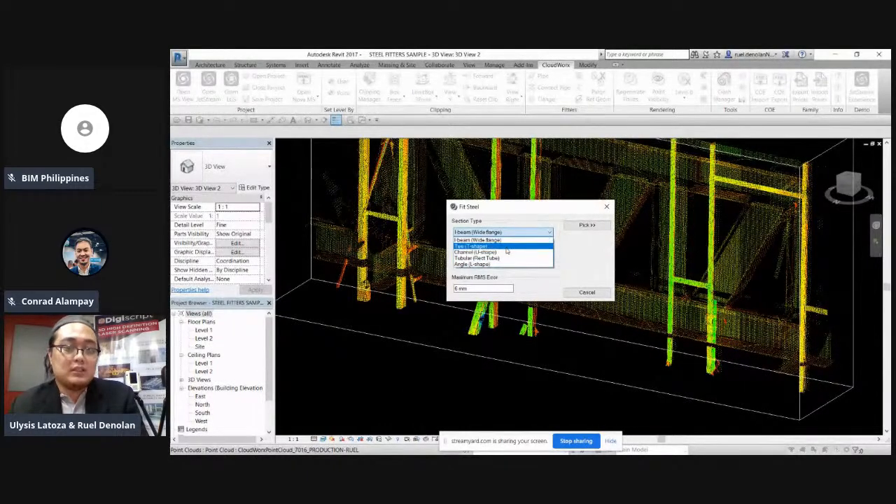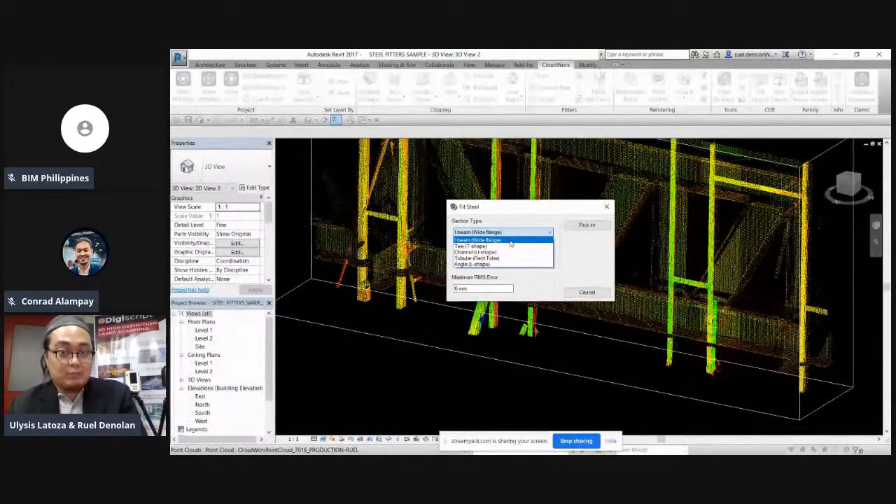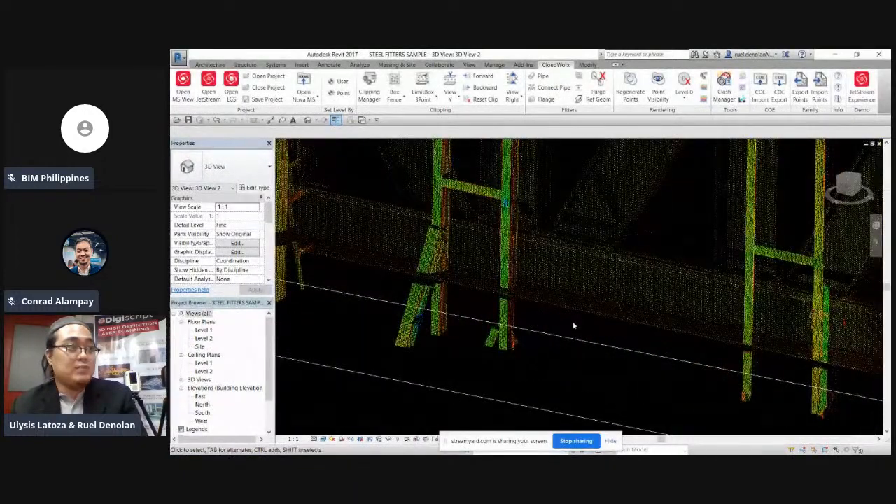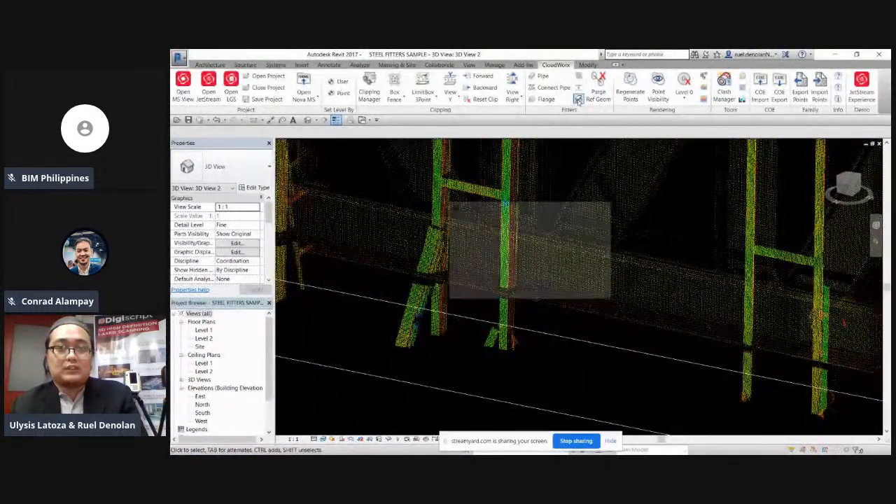I-beam, may T-shape na bakal, may channel o U-shape, pwede rin tubular, pero yung tubular is limited lang tayo sa rectangular tube, tsaka angle bar. So, i-determine natin syempre kung ano yung steel bar na nasa point cloud na nakikita natin. So, ngayon nakikita natin sa point cloud data natin is, I think it's I-beam. Pupunta lang tayo kay steel.